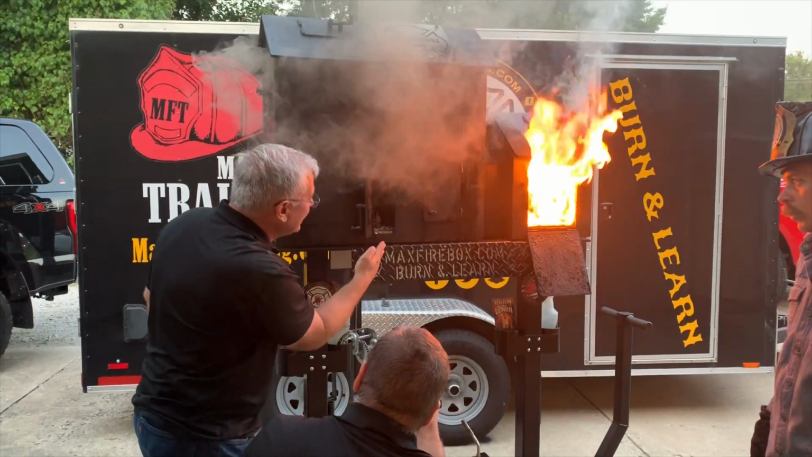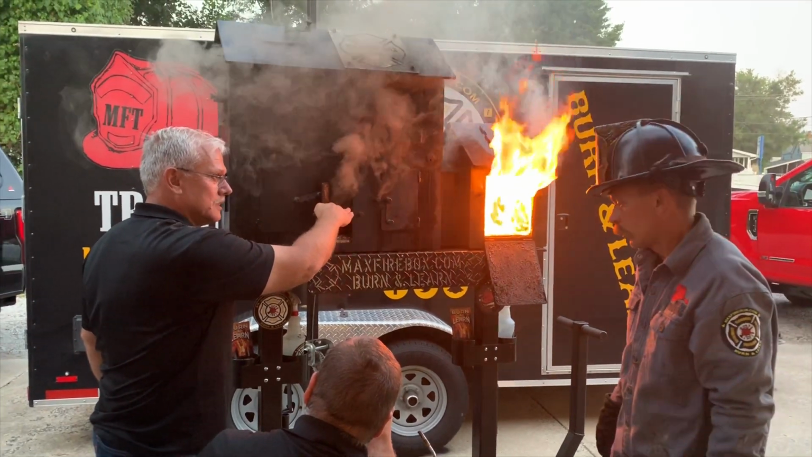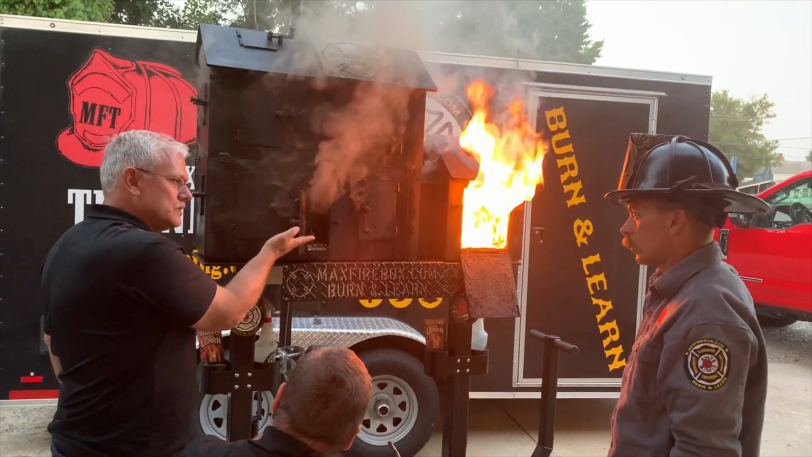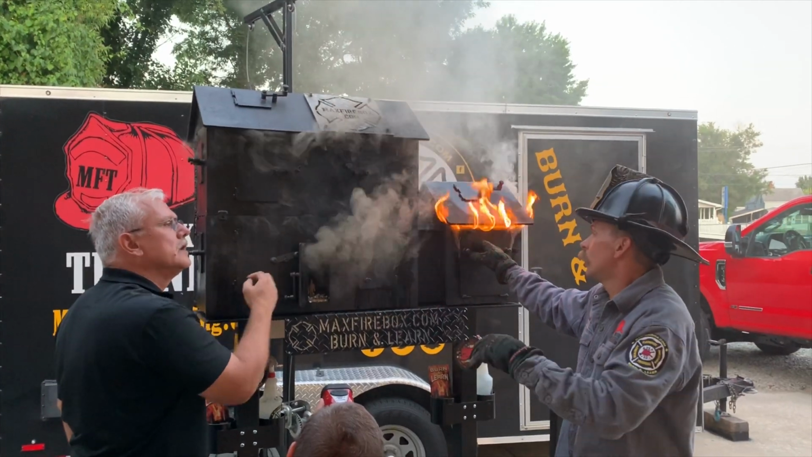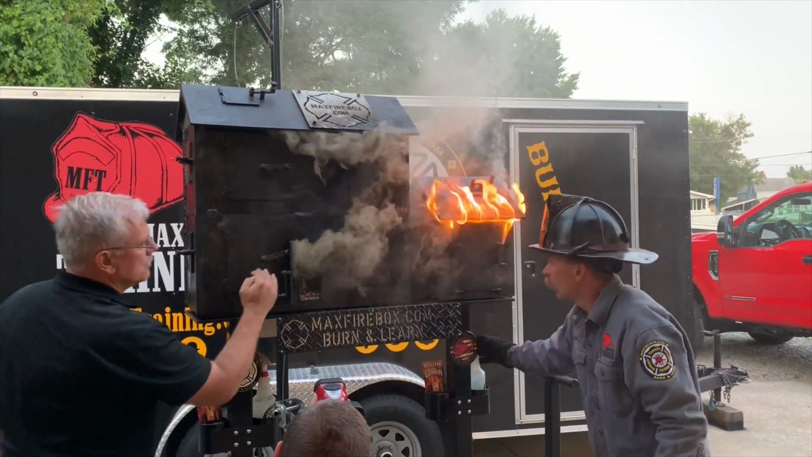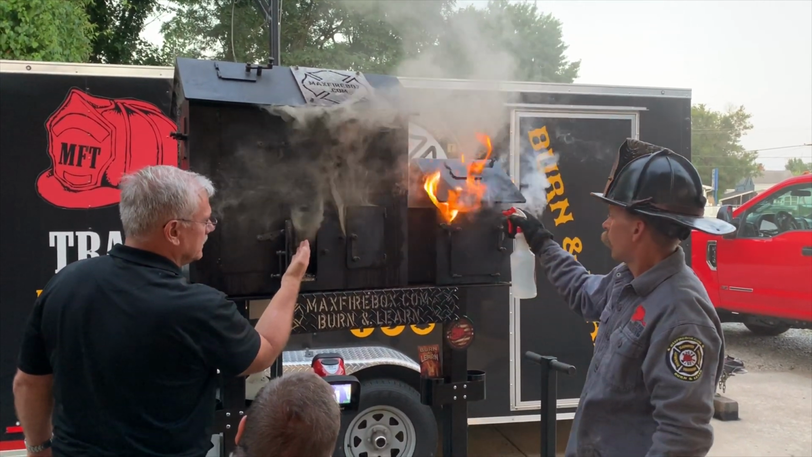So by increasing the humidity level inside the structure by using fog, we start controlling the atmosphere. If we can raise the humidity level from 30% above, the fire is going to go lazy. And it makes entry safer, much safer. Yeah, and so you want to control the gases above your head, what you call the overhead.